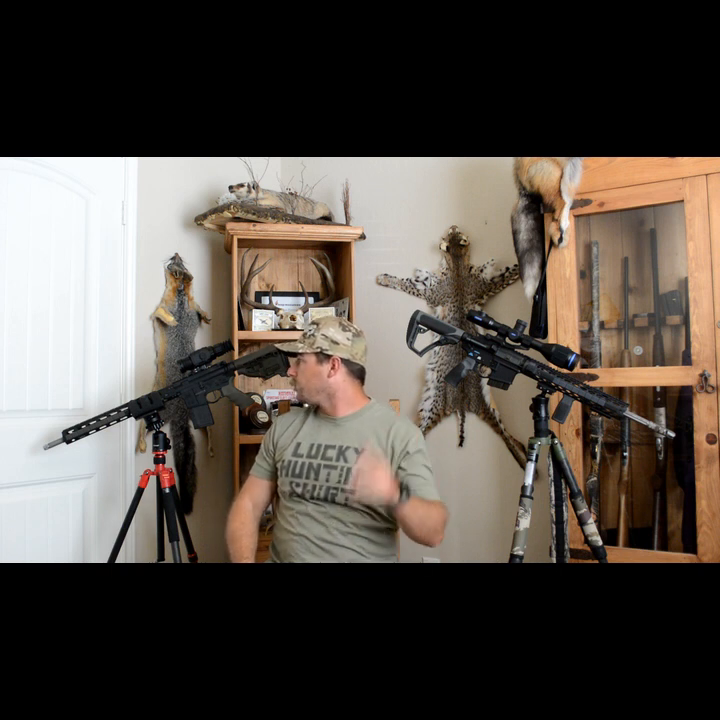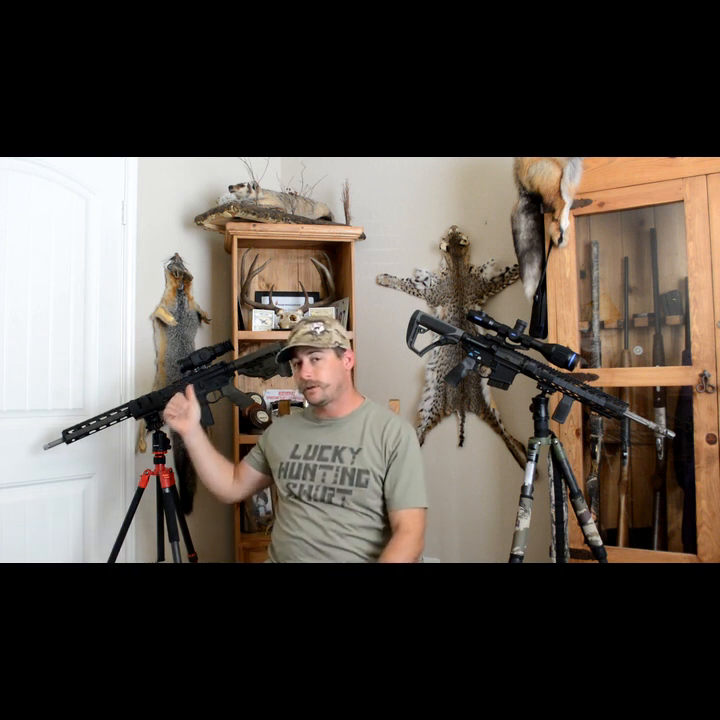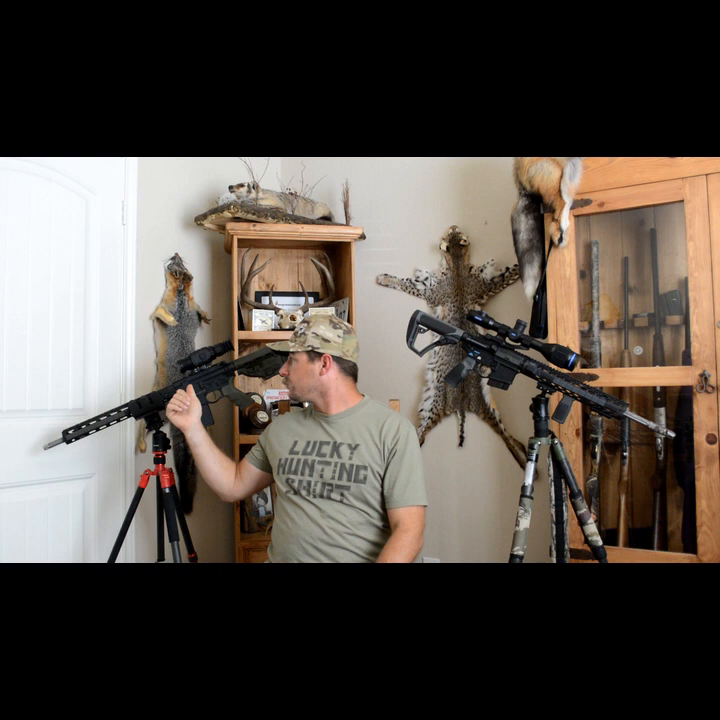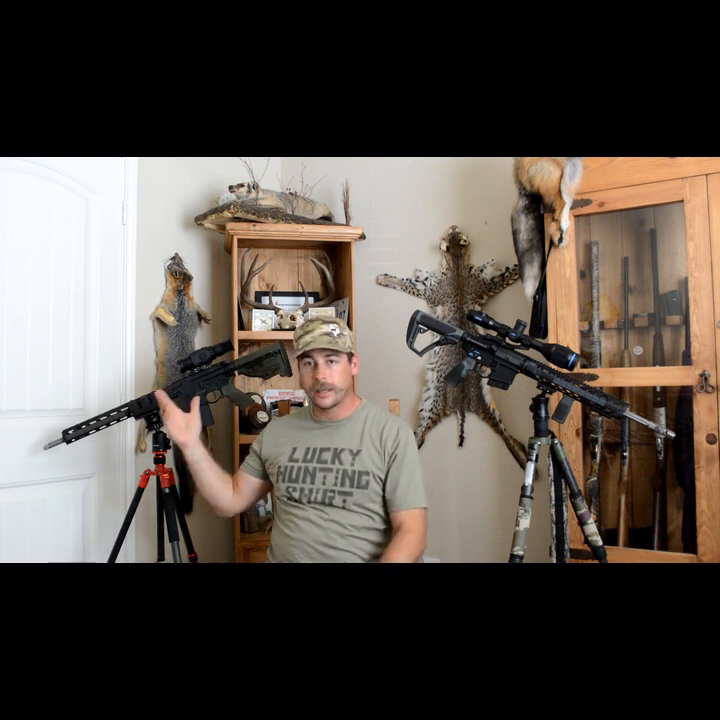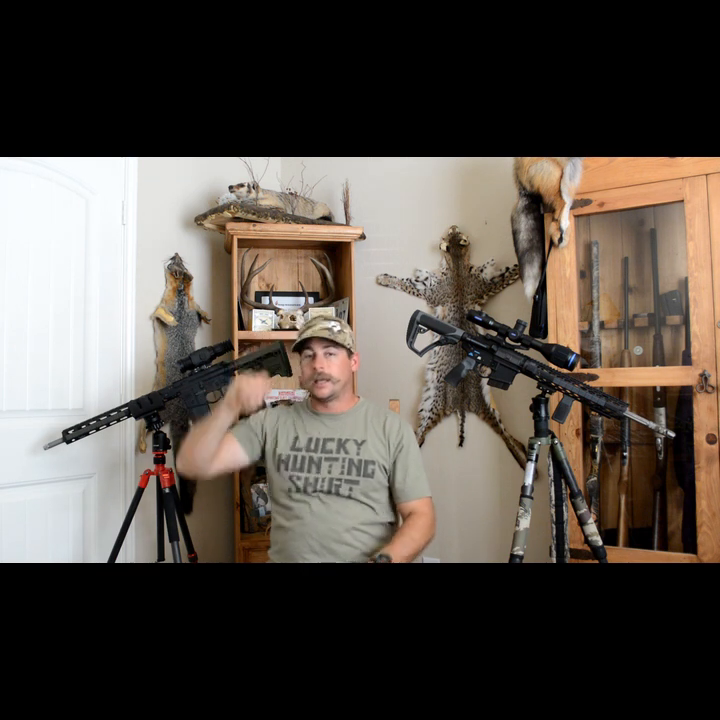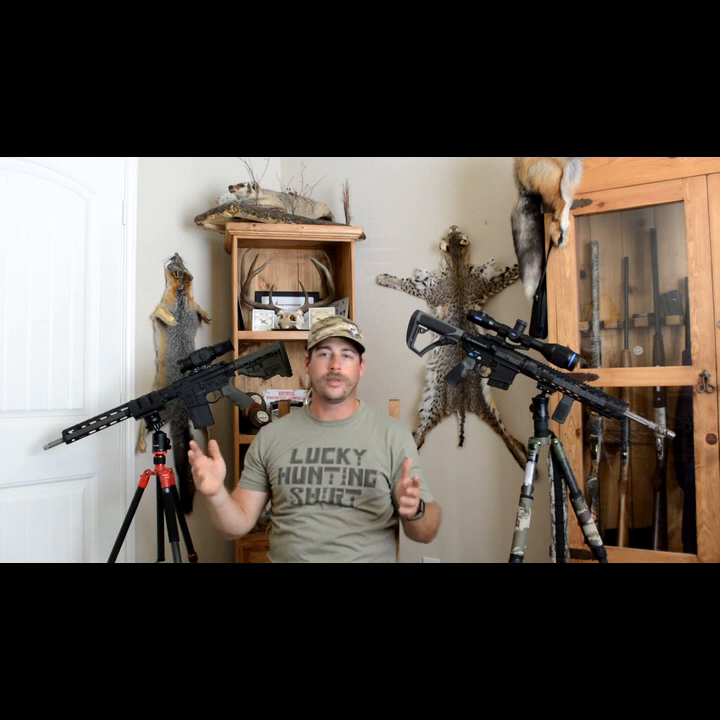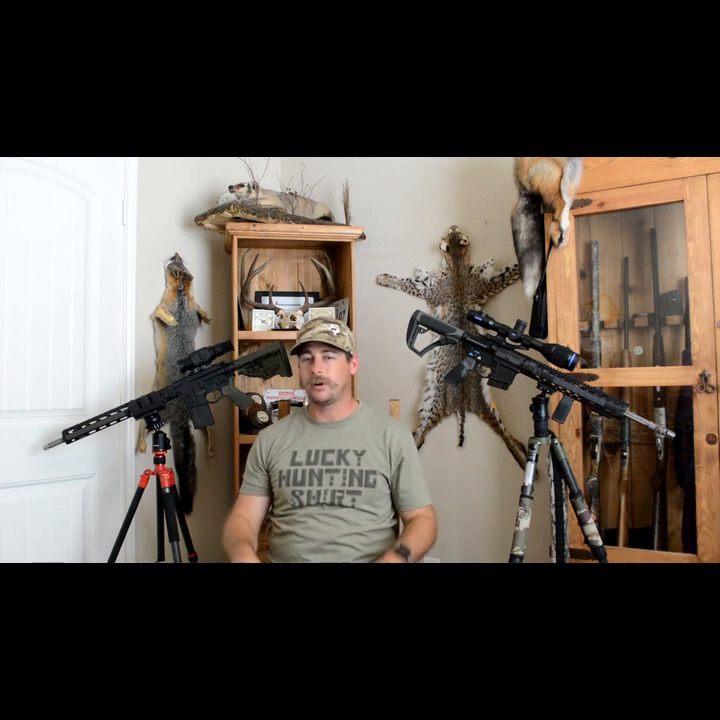So you got more reticles, more bells and whistles. This one has no internal video, but it does have video out. So that means you can run a DVR. Basically, you're looking at another $200 or so to get started on that. Run an SD card in it. And the video out on both of them is going to be about the same as far as quality loss.